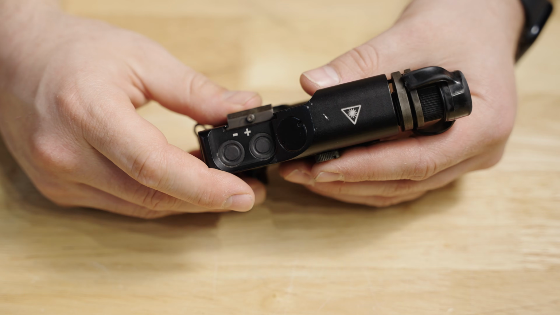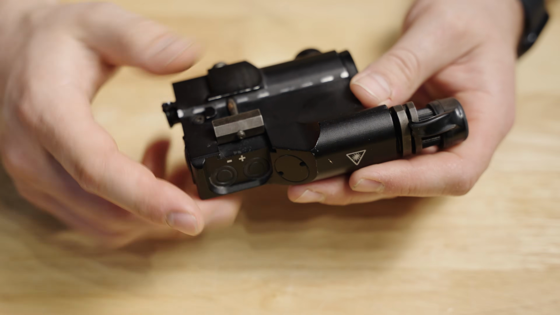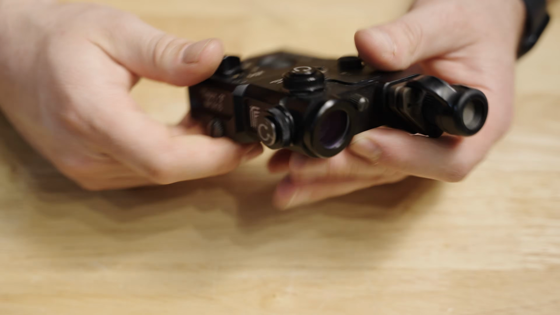Unfortunately, I forgot to play around with that in the visual demo. Sorry guys, these aren't my units. I'm not an expert in all of them.